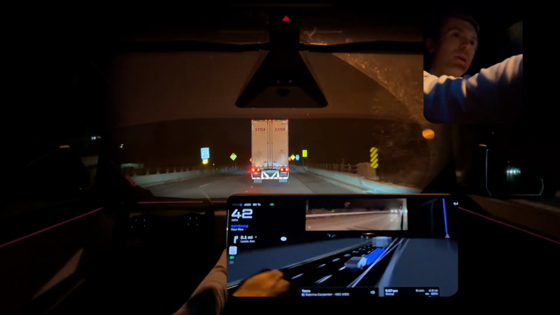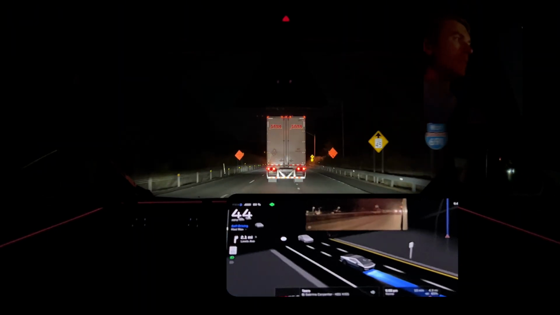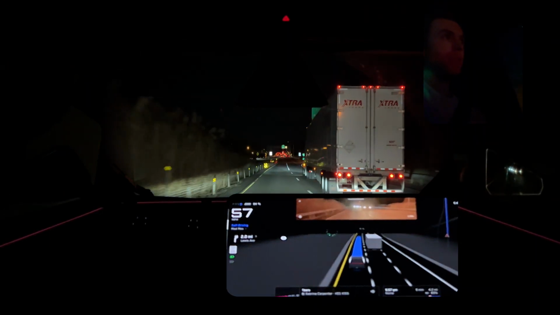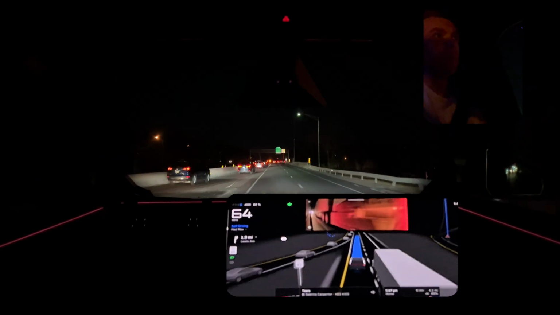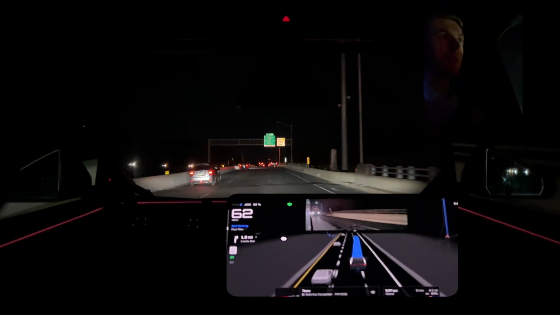Alright, we got a guy coming up on 691 here. He is letting us in. This is very nice of the gentleman. And now we're going for the overtake of the truck here on 691. 9 minutes left to destination house. We'll see which way it parks. Should be the first car, Cybertruck there.